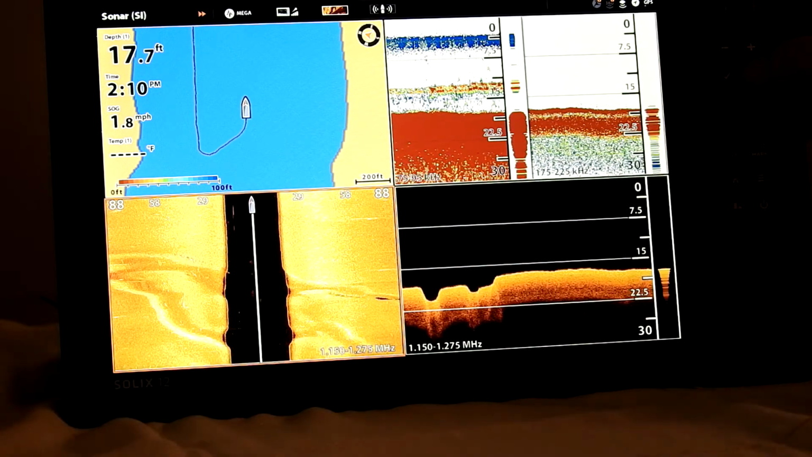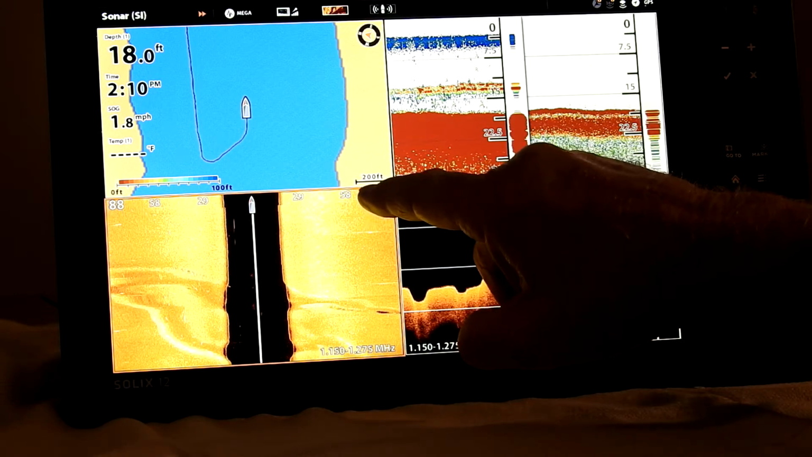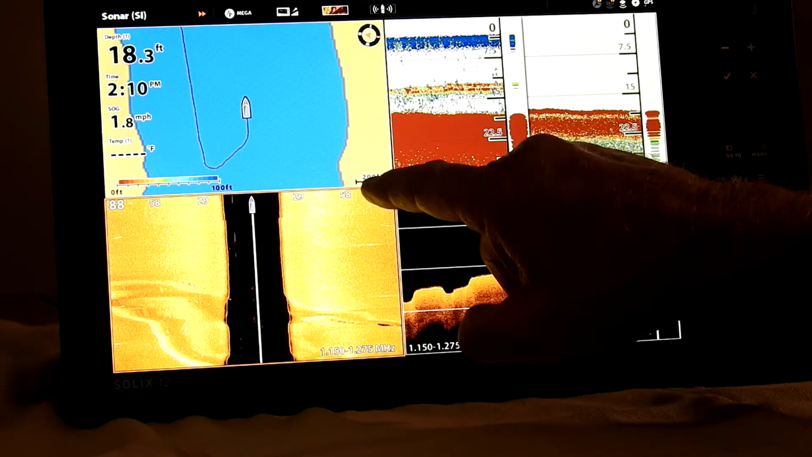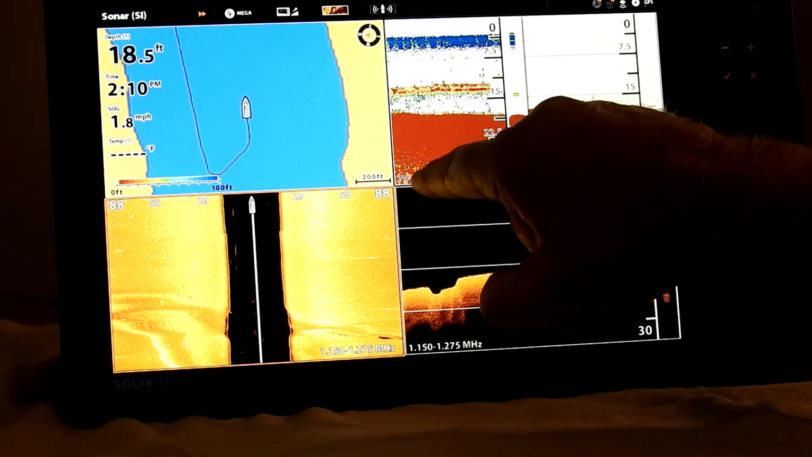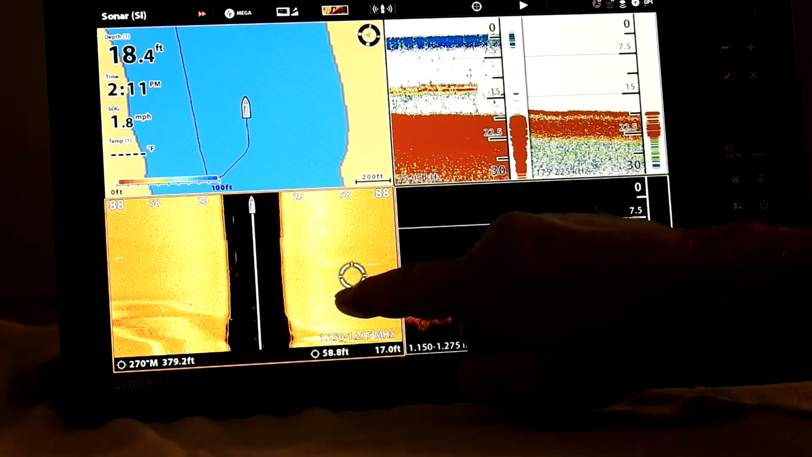And if you do run Mega, you're better off to have this about 75 feet. See, that stops that right there.